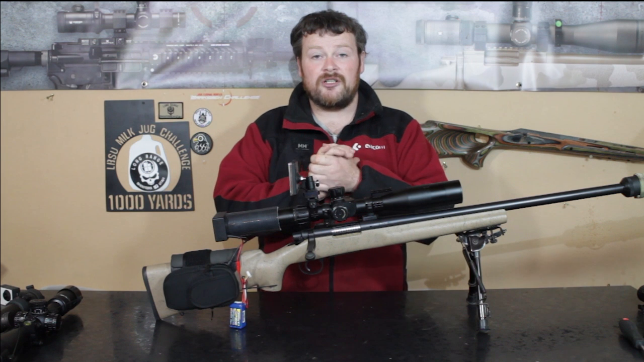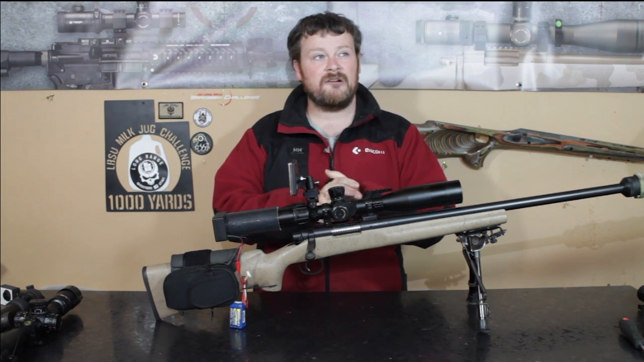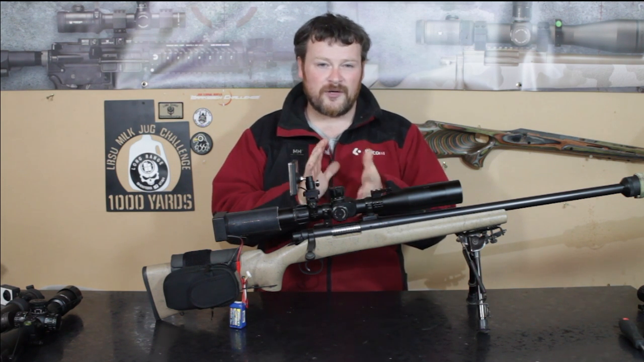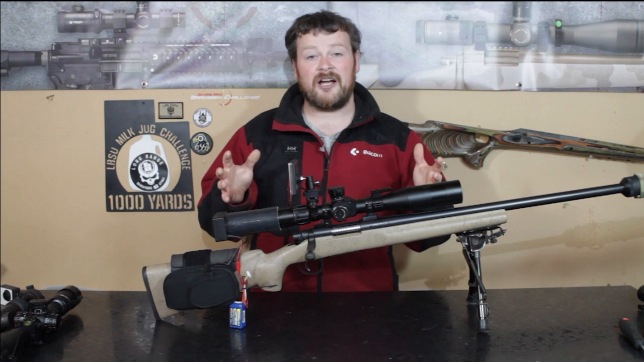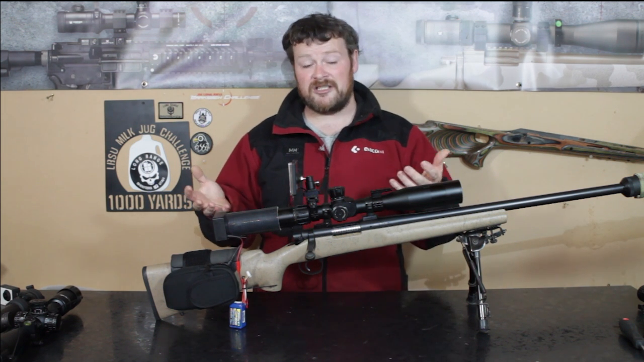I found it really good for the short range stuff, the medium range around 200. Once I was getting out further, it was hard to get edge details past 220. Like you could see it and you knew it was a fox, but unless I was 100% certain, I wouldn't take the shot. Like, I know it's not going to be a cat and it's not going to be a dog.